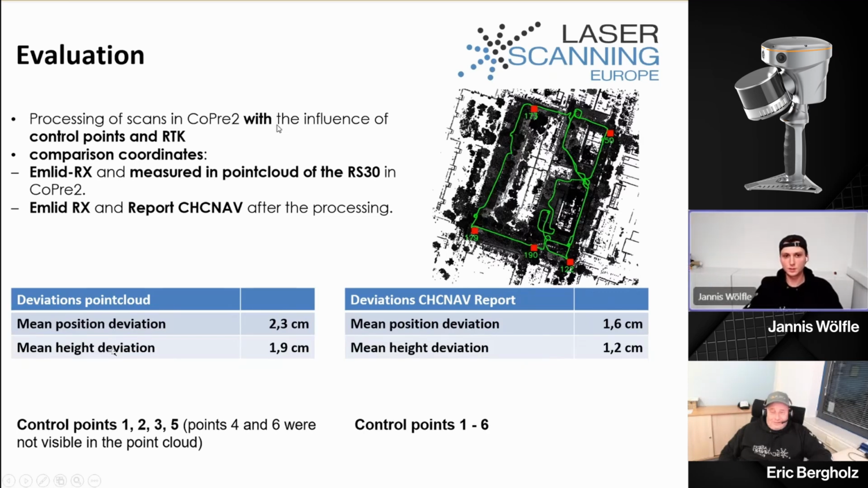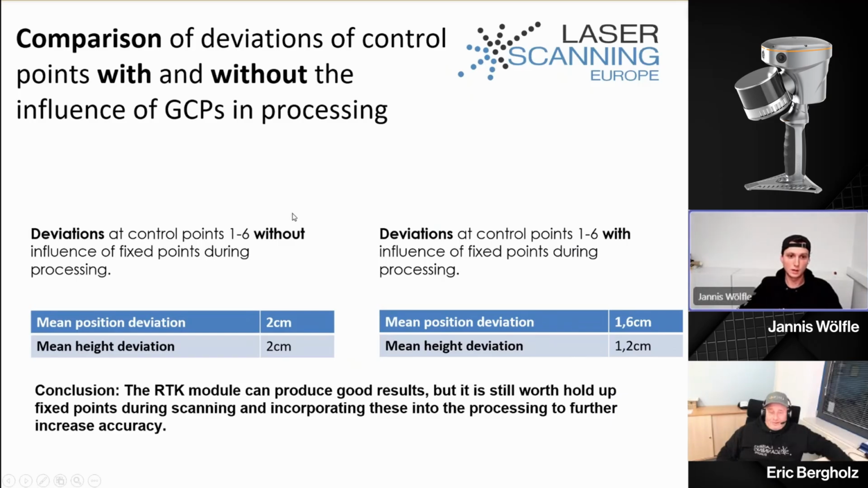Yeah, so after that, I processed the scan again, but now with the influence of GCPs. Therefore, I used the GCPs from the fixed points from the HTW. And we can see that we got some better results now. Okay, now we have lower numbers, so more accurate. Yeah, right.